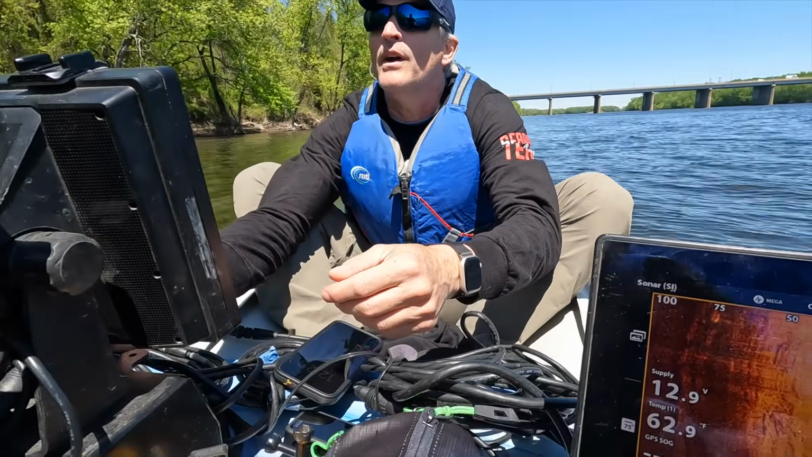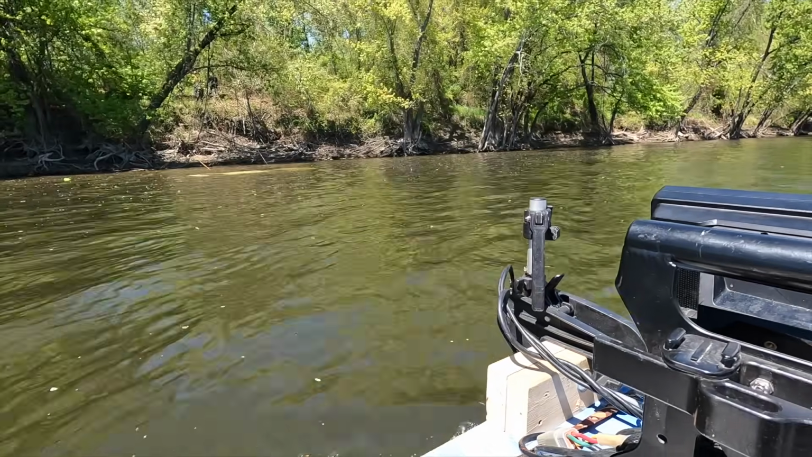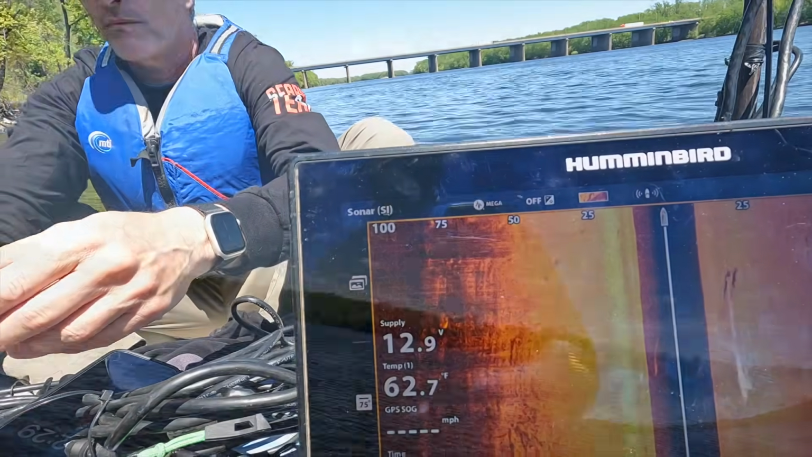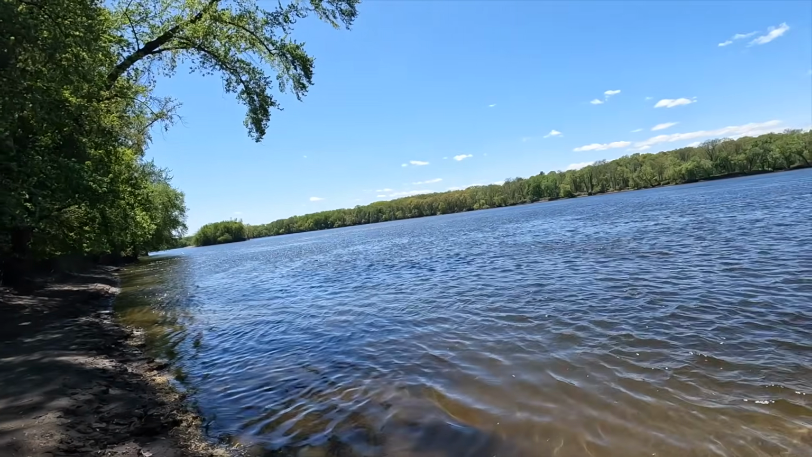Got a ticket for no registration on the boat this morning in the Connecticut River. Was coming here around that island because I believe that there's a car right.